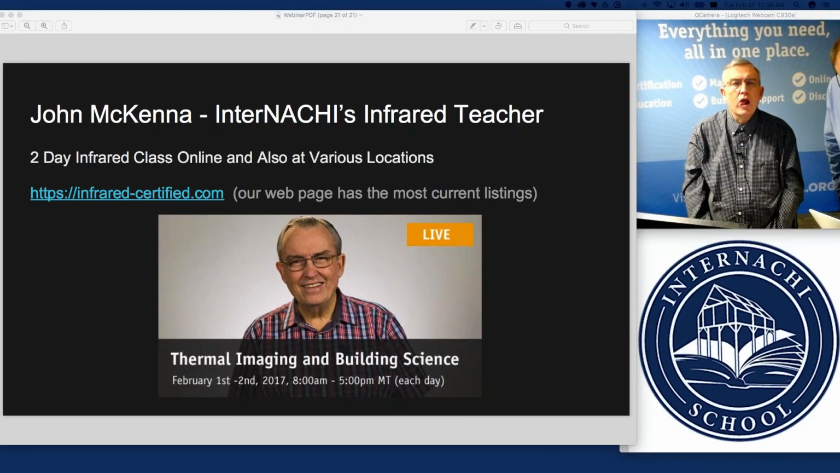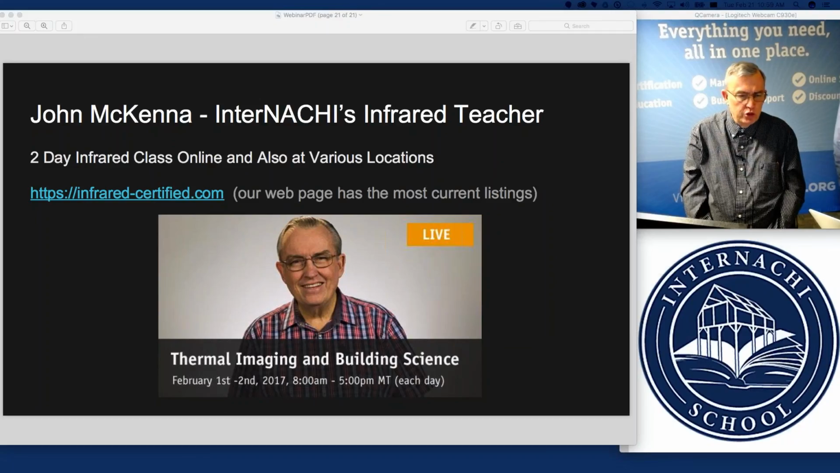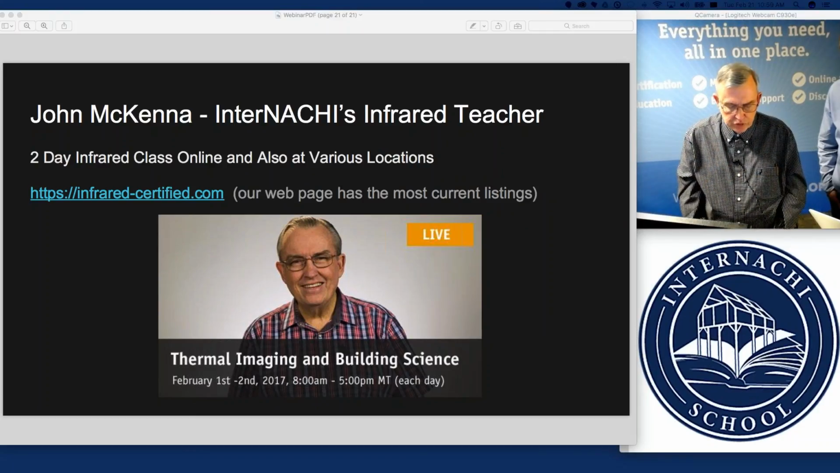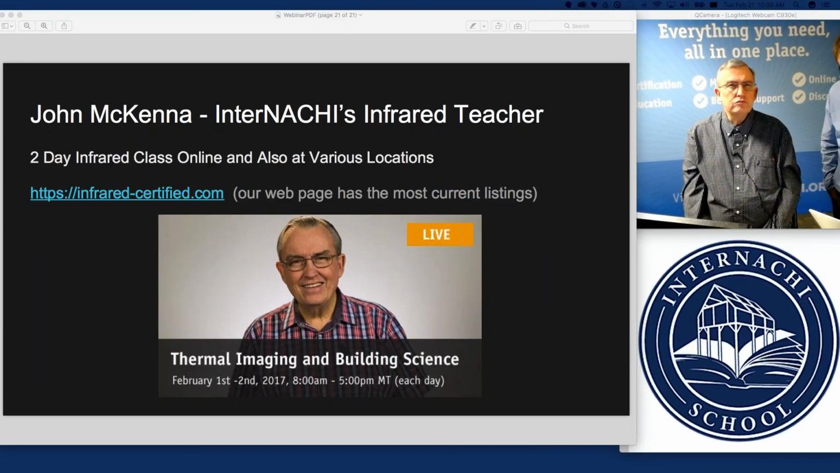Jacques asks, can you see mold with your infrared camera? No, normally you see the moisture that can be related to the mold, because wherever there's mold, there's usually moisture that has to be present for the mold to have its growth. But the camera is not designed in such a way. It sees temperature difference only. It sees different levels of energy. And so it's not intended to just see mold itself.